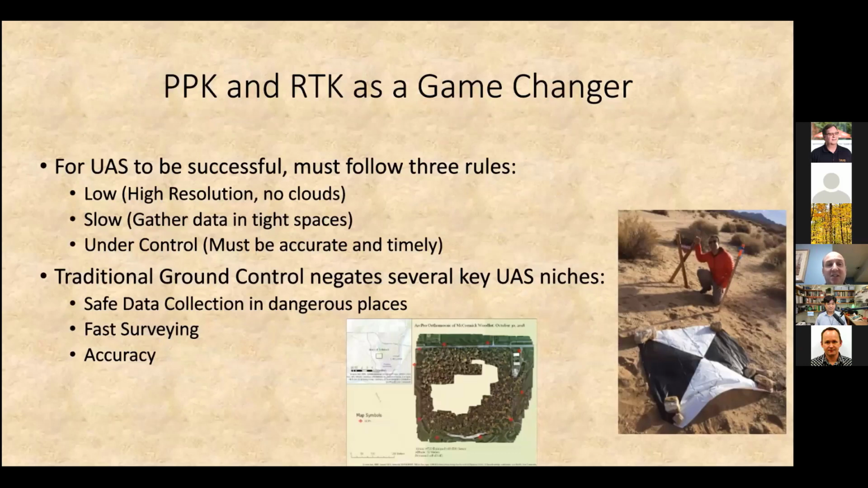For UAS to be successful, you have to follow three rules. You have to be able to fly it low, you have to be able to fly it slow, and you have to fly under control. Now that is a safety standard, but it also means you have to be accurate and timely. If we start looking at using UAS in environments where they really are useful, you want the ability to not have to wander around and put out control.